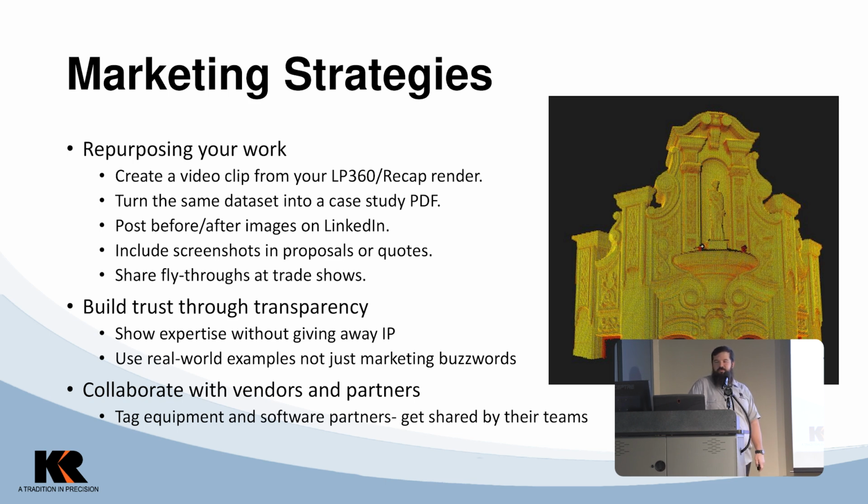So repurposing your work, always thinking about, hey, how can I use this project to show off my data? This scan was actually with an MS60 at the Nevada and California survey conference in Reno. We took it from a parking structure on the other side of the street, and we did a scan of just one of the facades that was probably 50 feet up, which is really cool. It came out really nice. You can do a cool render. You do a case study. You can show before and after images, screenshots.